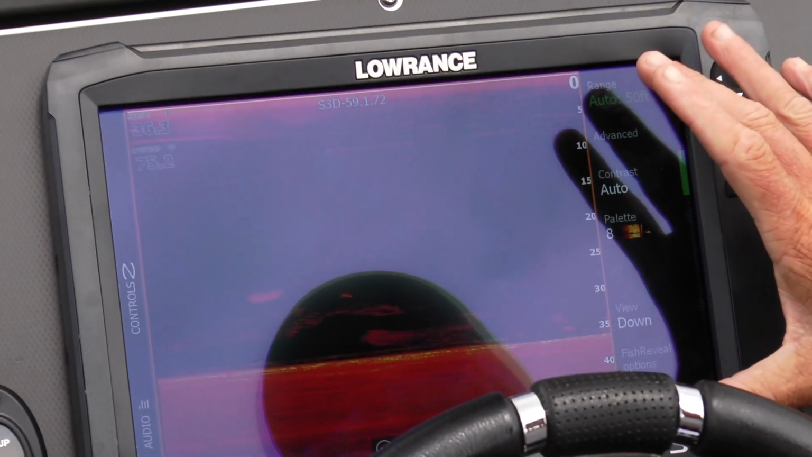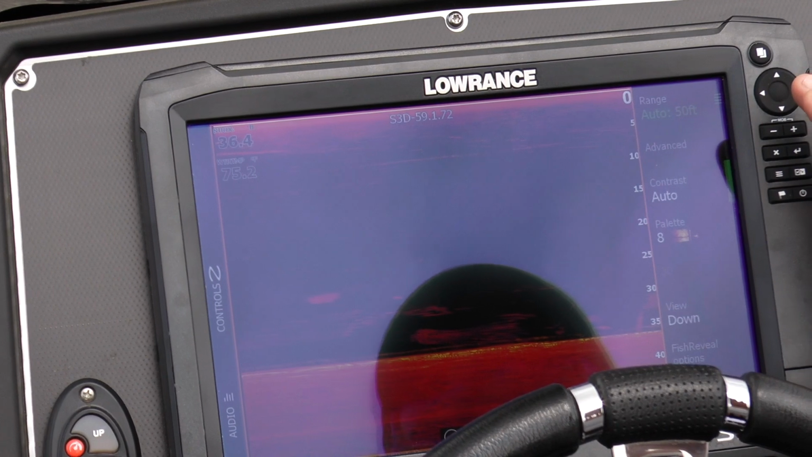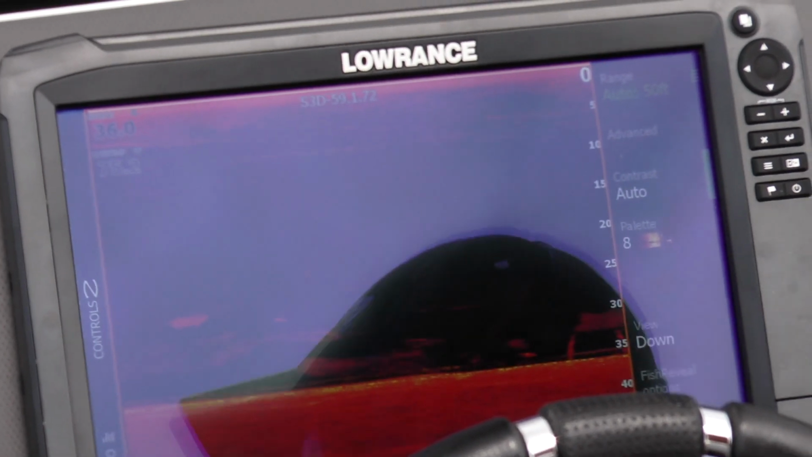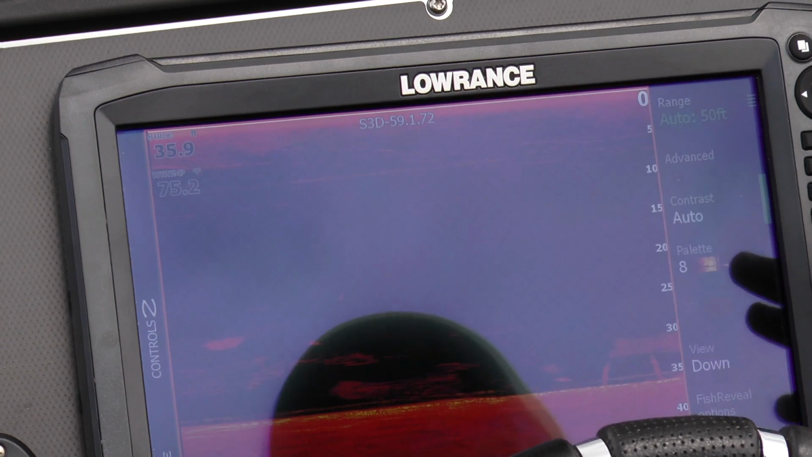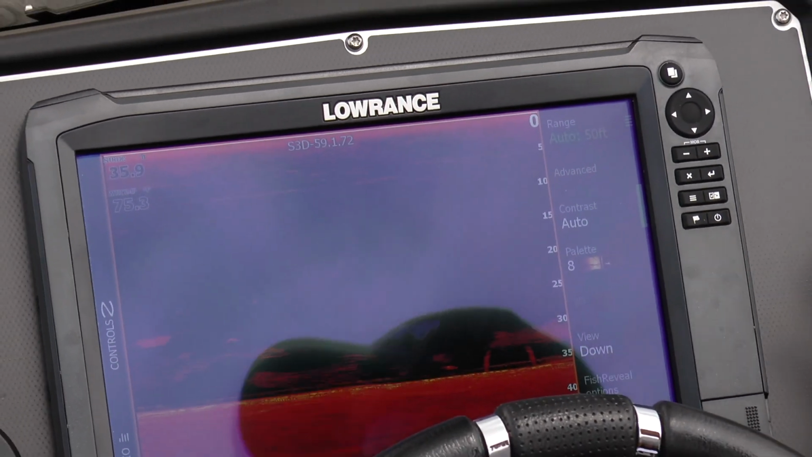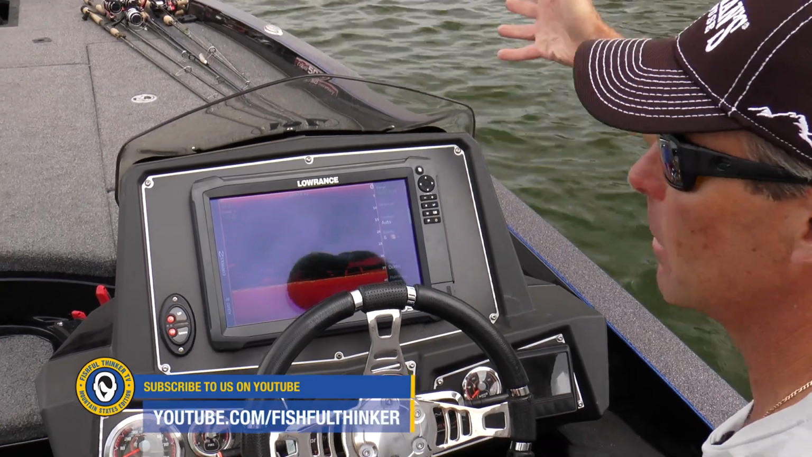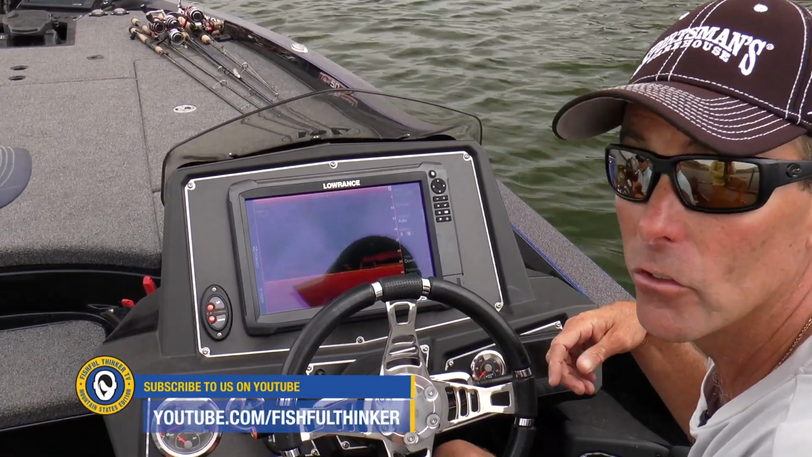Here's what the basic structure scan, down scan is going to look like when you just bring up a full screen of that. Now, the biggest difference here is it's a 455 or 800 kilohertz as opposed to 83 or 200. So we get a ton of detail on here, and that's an important thing from the standpoint of if you go over something, I can tell you exactly what it really is, whether it's a willow bush or a cottonwood tree, or whether it's a sunken boat, or when the people that run this lake call us to go look for something, it's because they know we have good units and we can find something on the bottom.